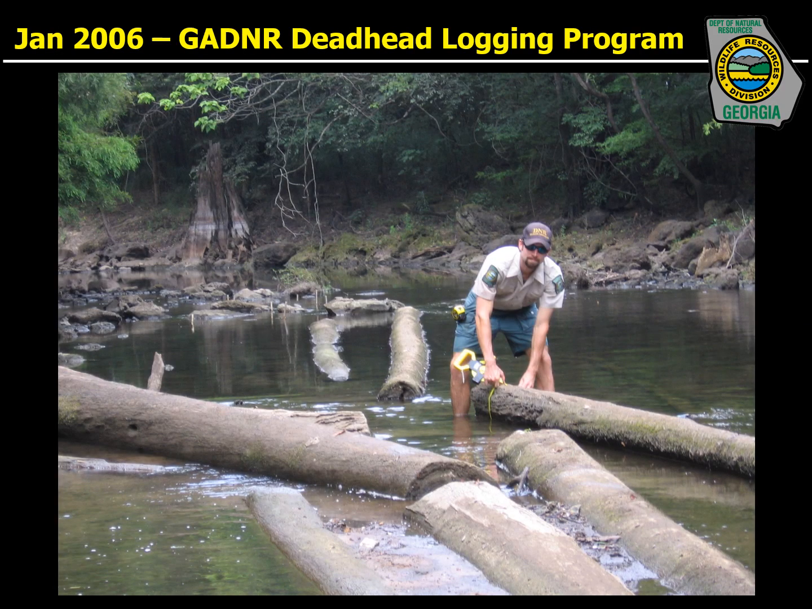Coincidentally, at this same time, I had landed a job working as a biologist for the Georgia Department of Natural Resources, administering an obscure program focused on the harvest of submerged old-growth timber, otherwise known as deadhead logs. I'd never heard of side-scan sonar before, but one day a deadhead logger invited me out on the water to show off his new side imaging system. His plan was to use it to quickly locate logs in the deep turbid rivers of South Georgia.